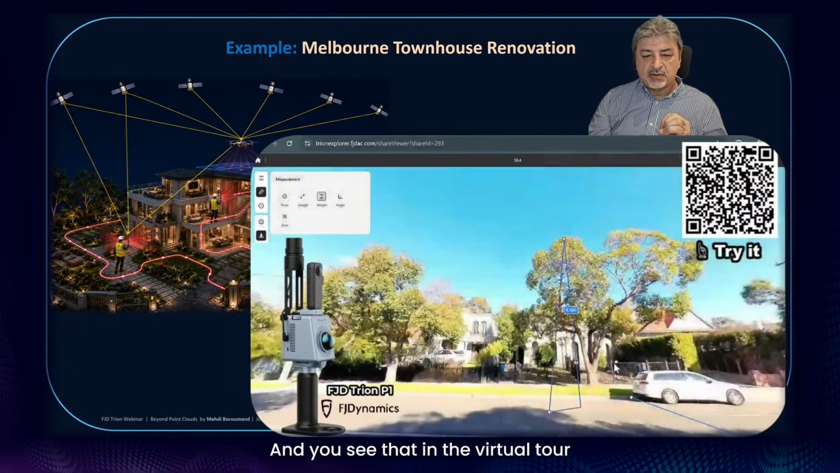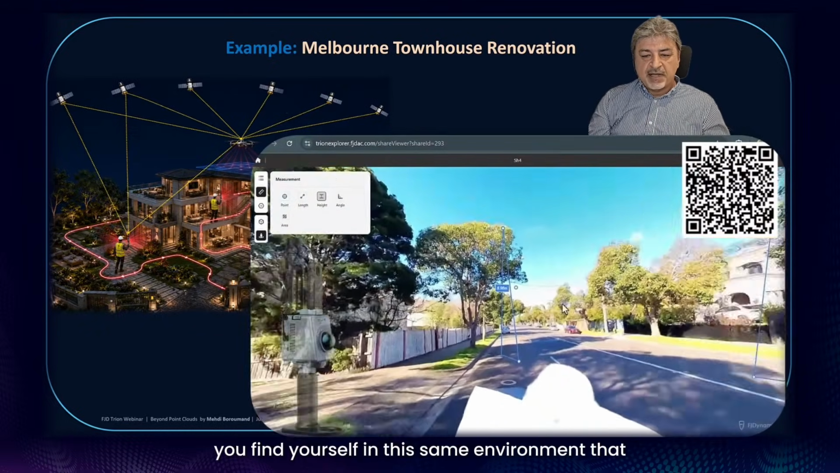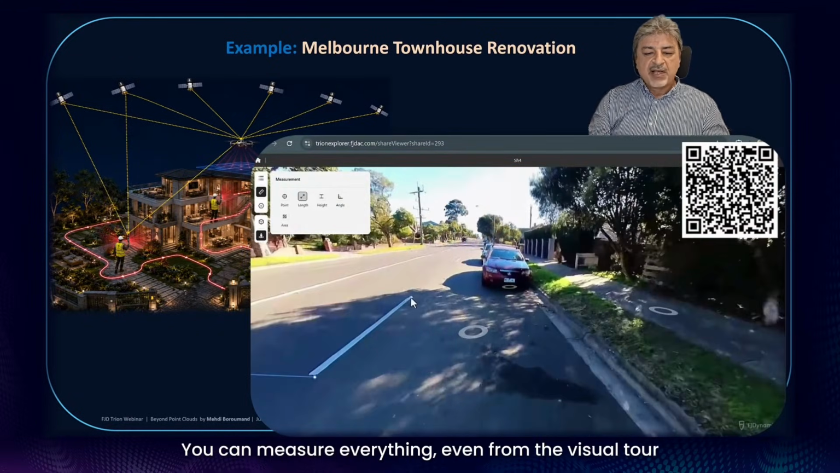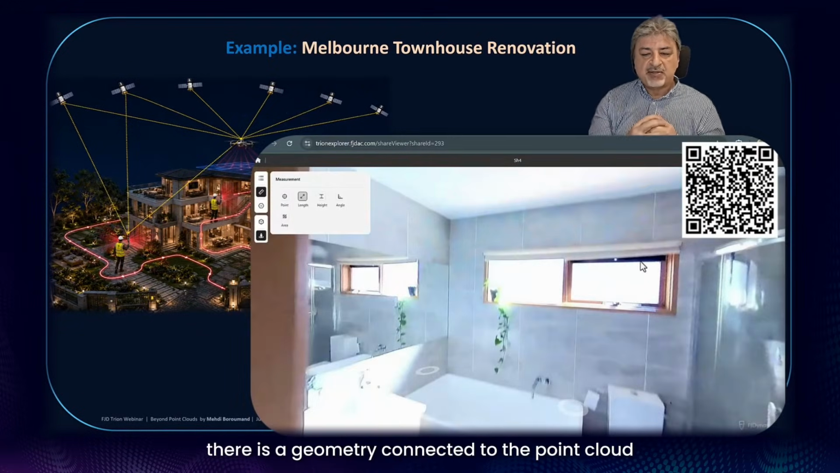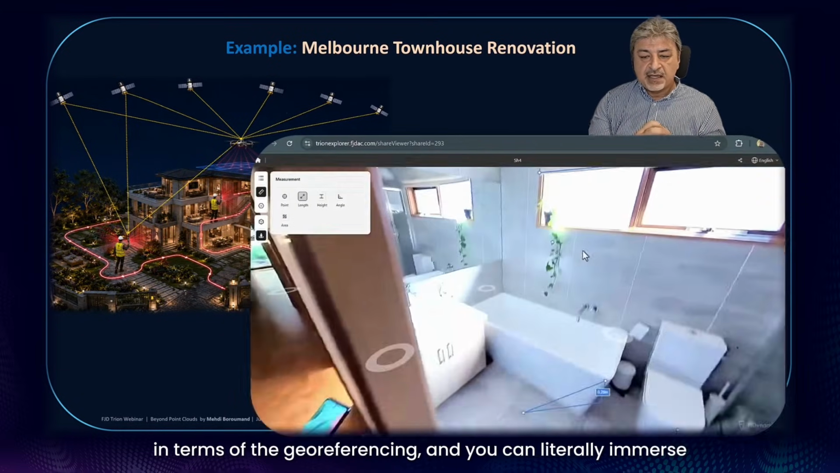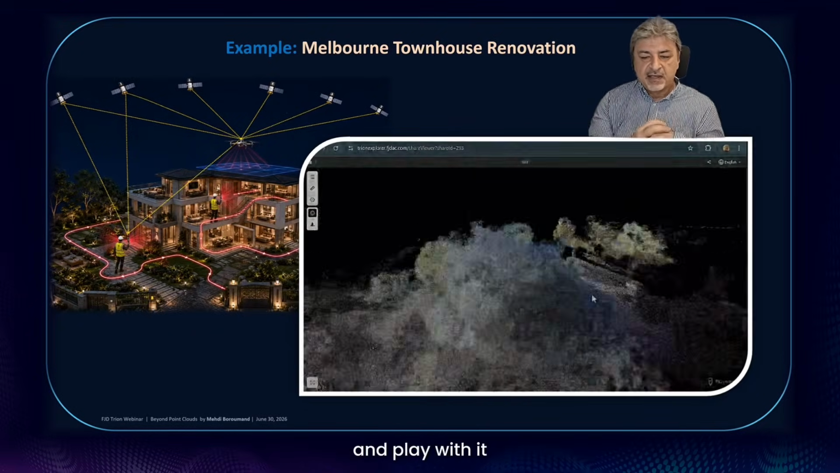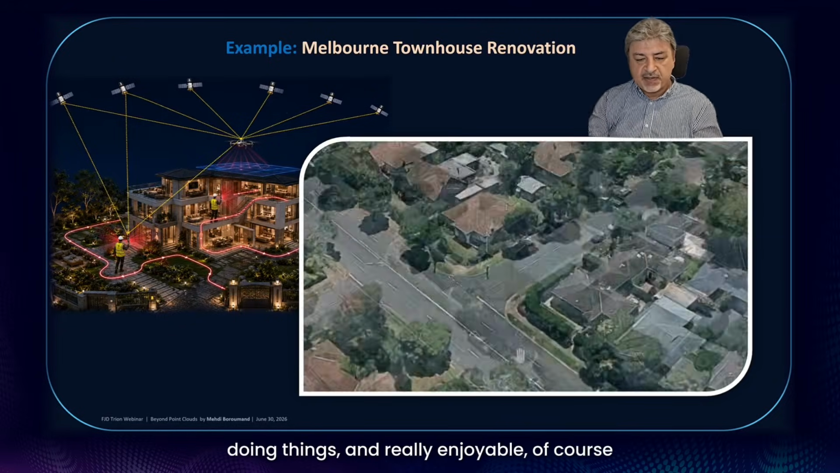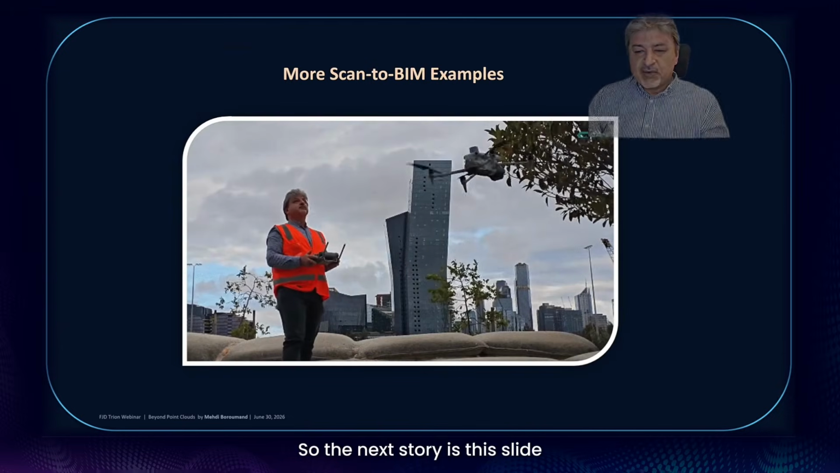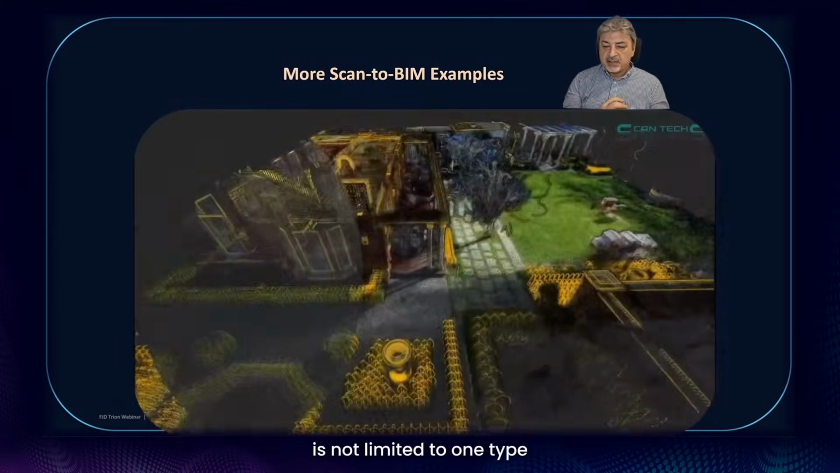And you see that in the virtual tour, if you scan this QR code, again, you find yourself in this same environment that I'm showing here. You can measure everything, even from the virtual tour. So in the back end, there is geometry connected to the point cloud in terms of the georeferencing, and you can literally immerse yourself in the environment and start to explore and play with it. It's like a game changer, this way of doing things, and really enjoyable, of course. So the next story is the slide. The purpose is to show the workflow is not limited to one type.